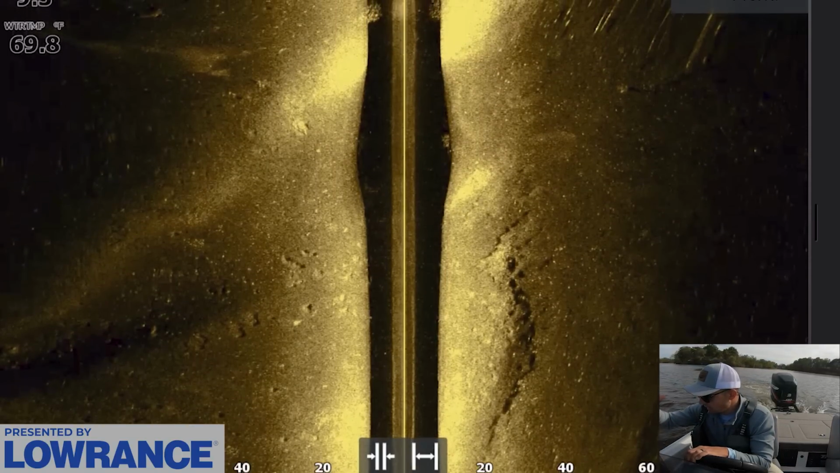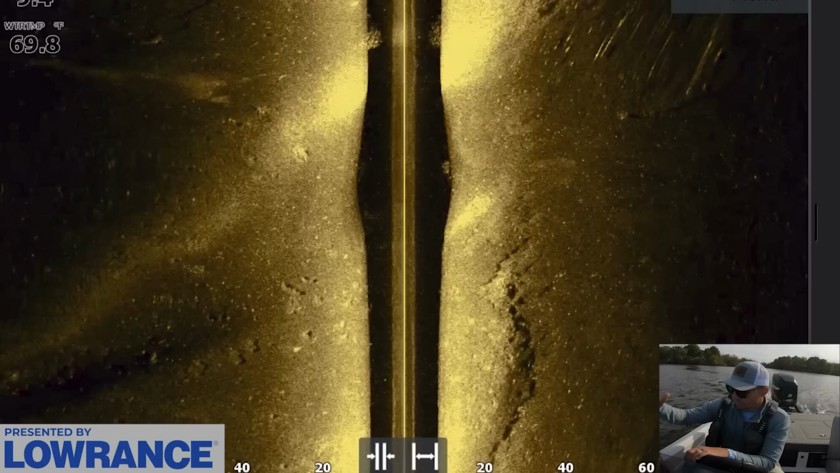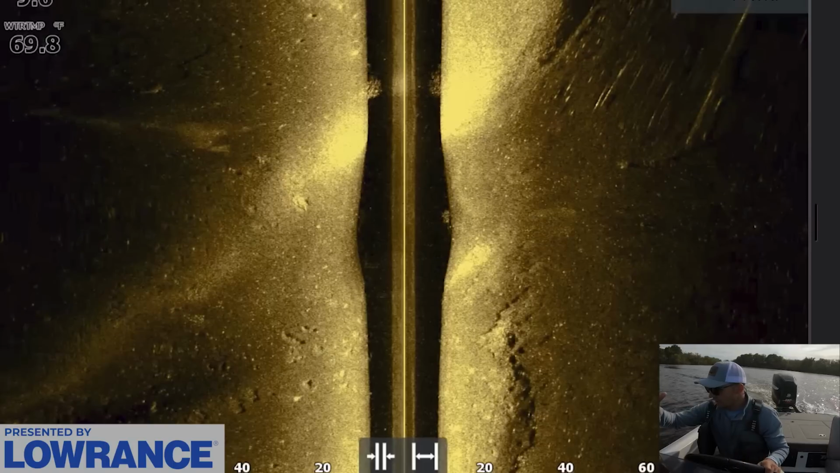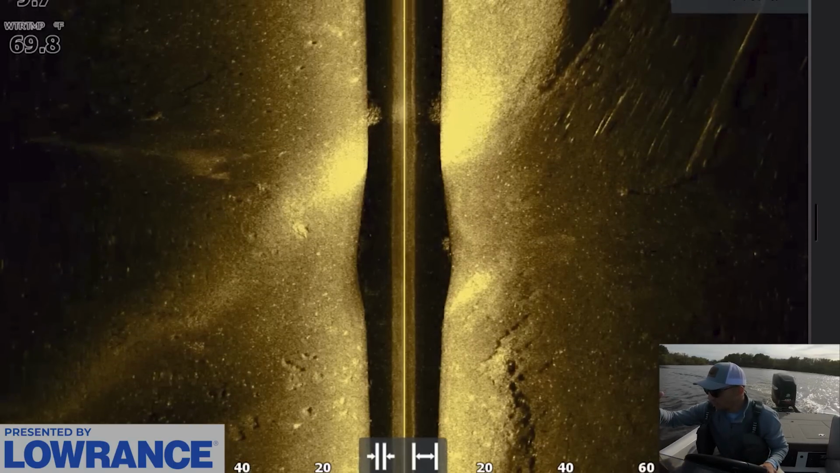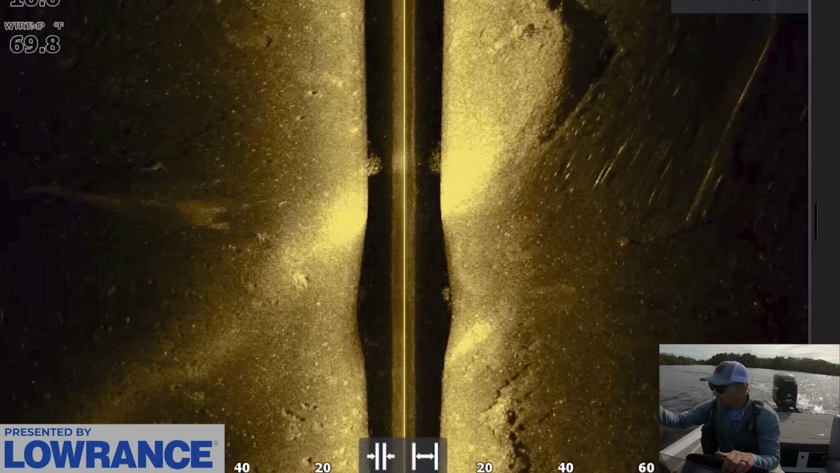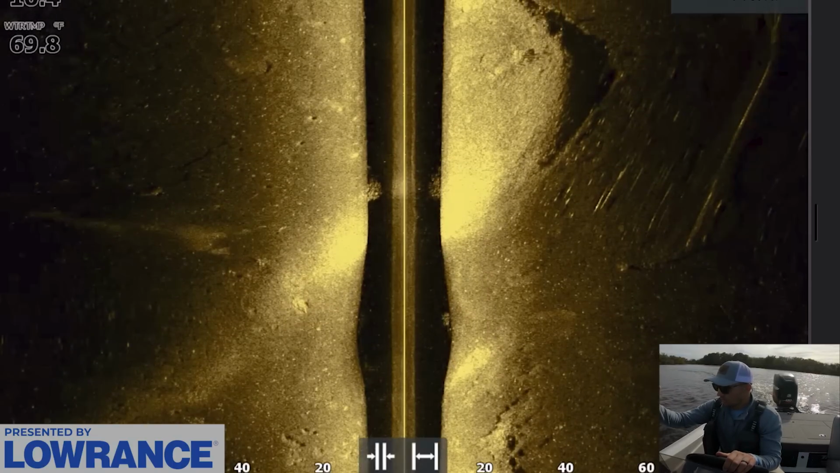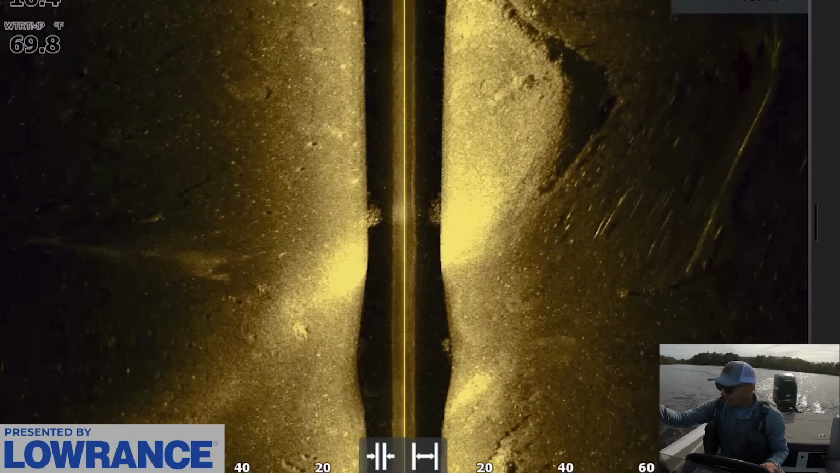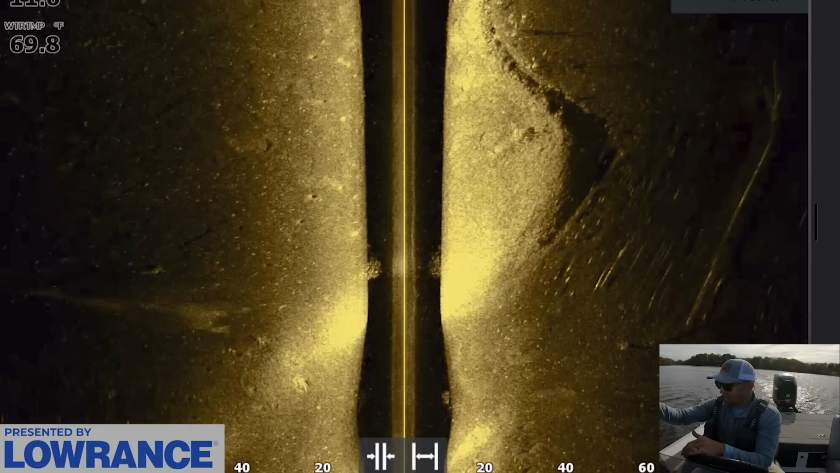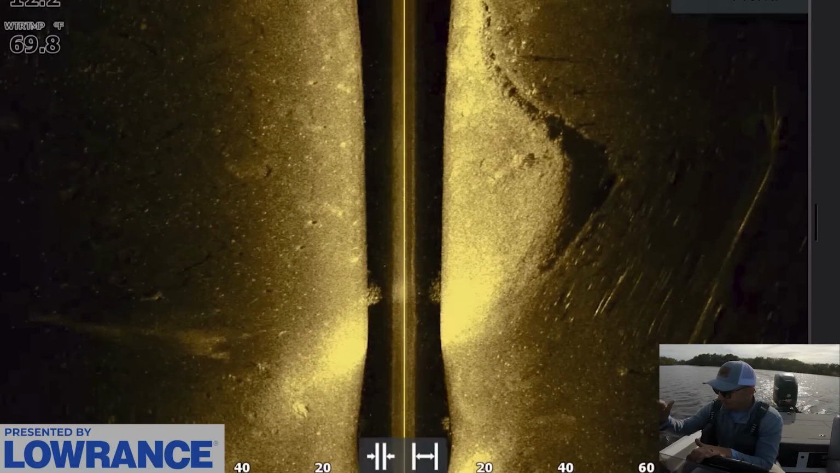We have another nice brush pile here that's on the edge of this deal. It looks like there may be some fish just kind of setting up around that little drop off too. There's a really nice ledge or a drop, and that was an area we talked about earlier where those fish can also set up in an ambush mode. And so I really like that drop off there. Look how many dots and things are on the screen.